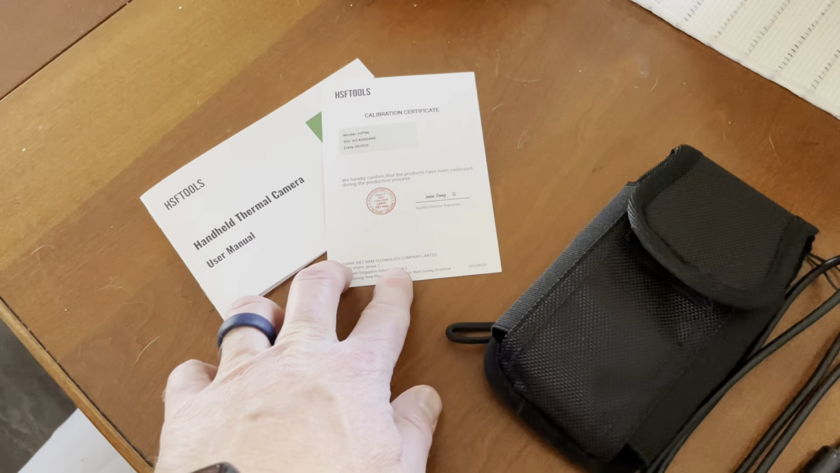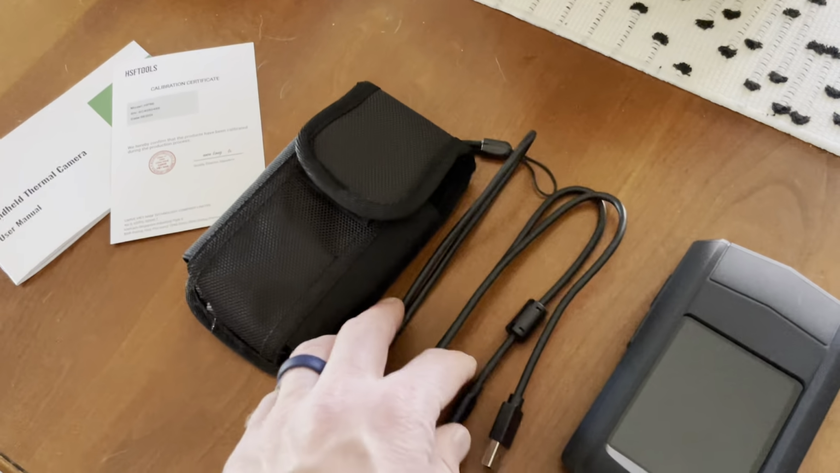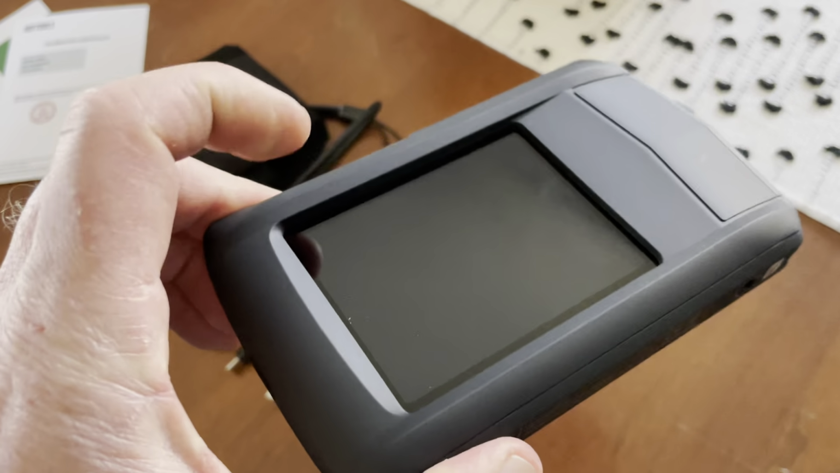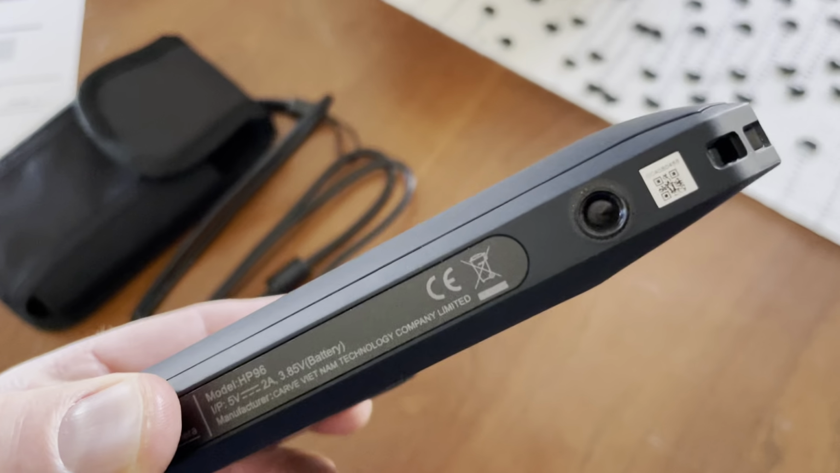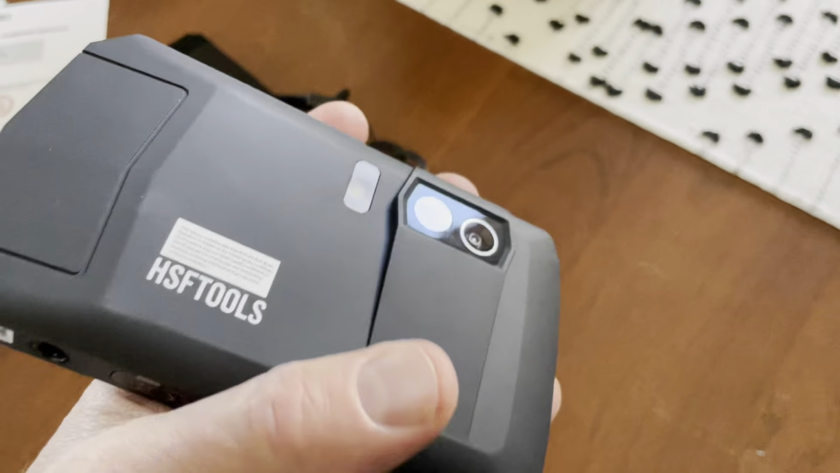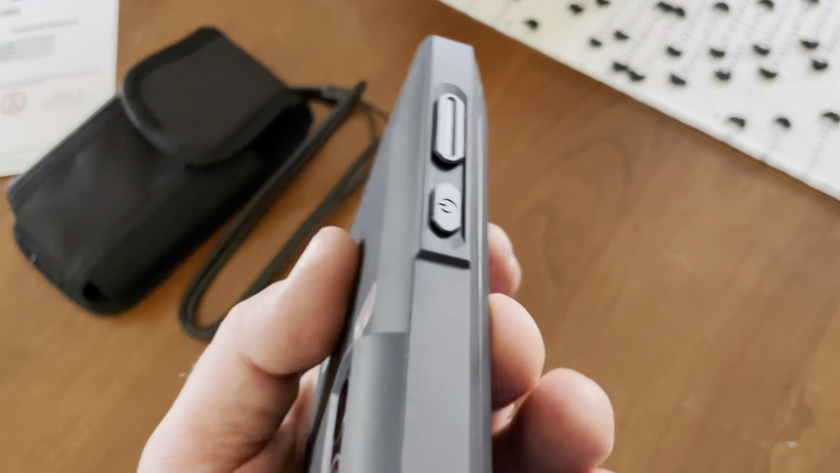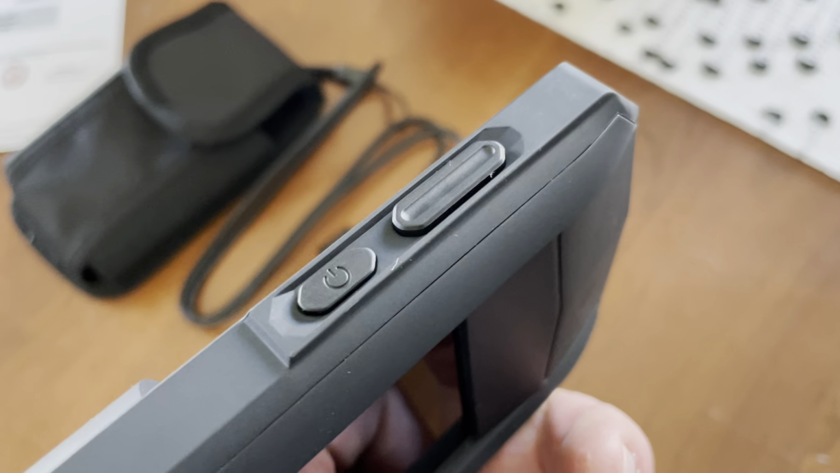We have our instruction manual as well as a certificate of calibration. Got a nice little carrying case as well as a USB-C charging cable and then the main camera. And on the camera here, we've got a really nice touch screen that we can use. On the bottom, we actually have a tripod stand. And then on the back here, you can see the main camera, an LED light. And on top, we've got the power button as well as a little activation button that does a screen capture.